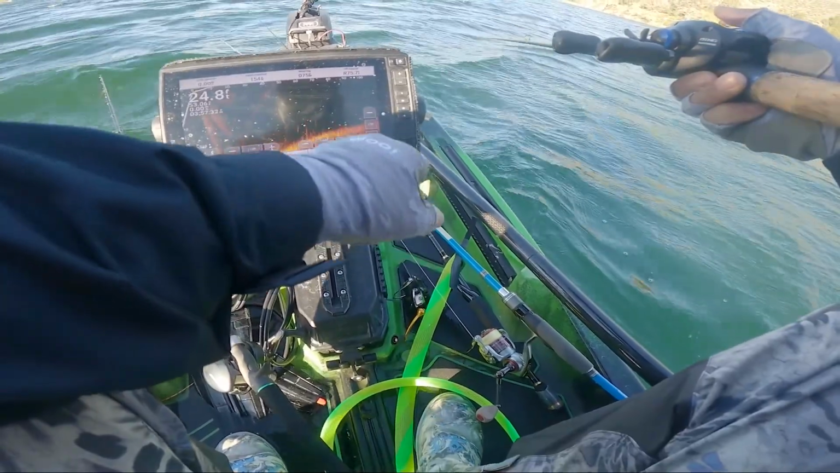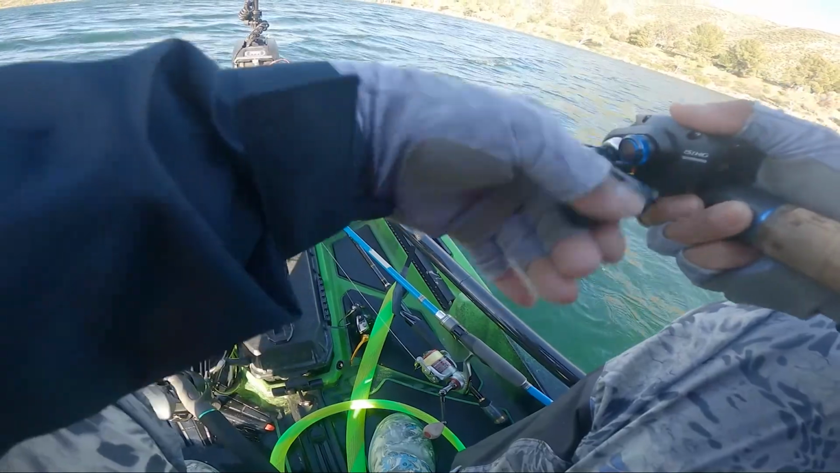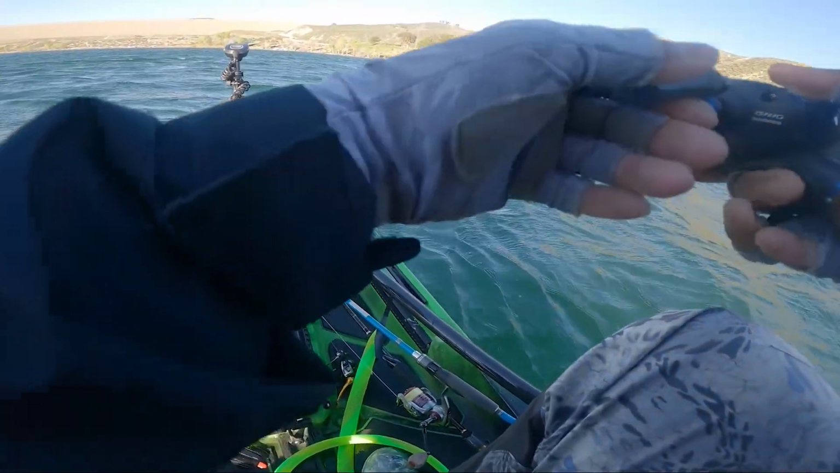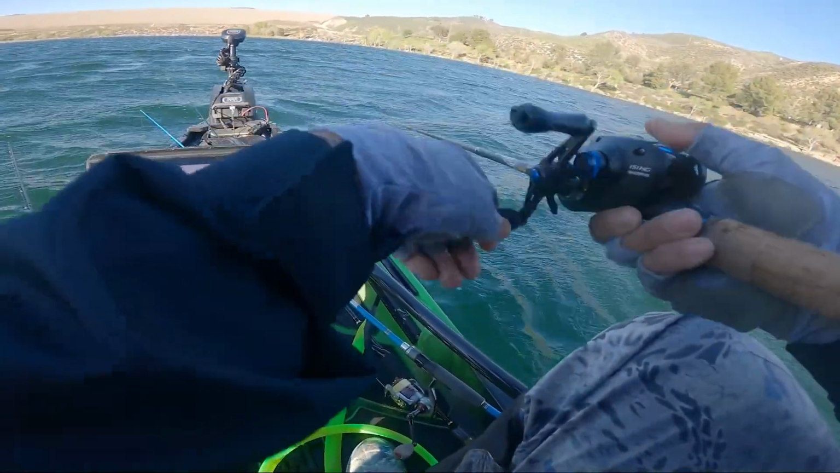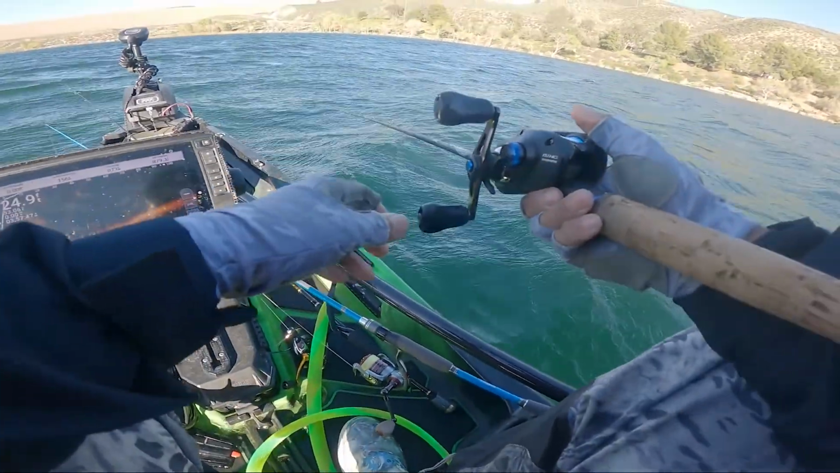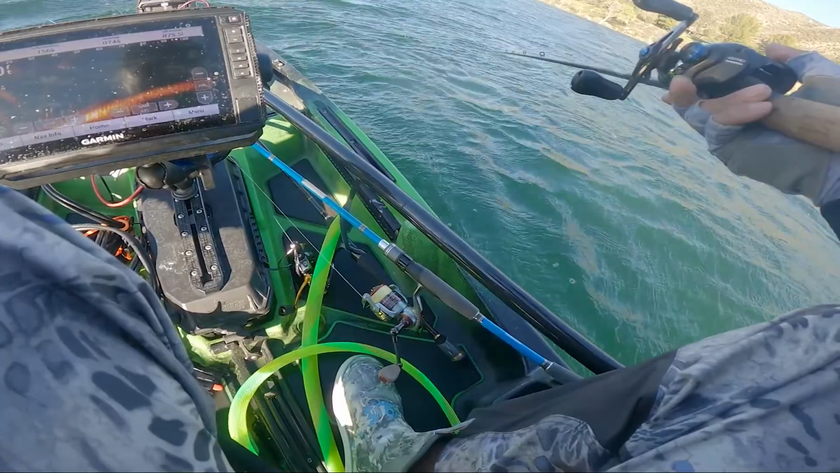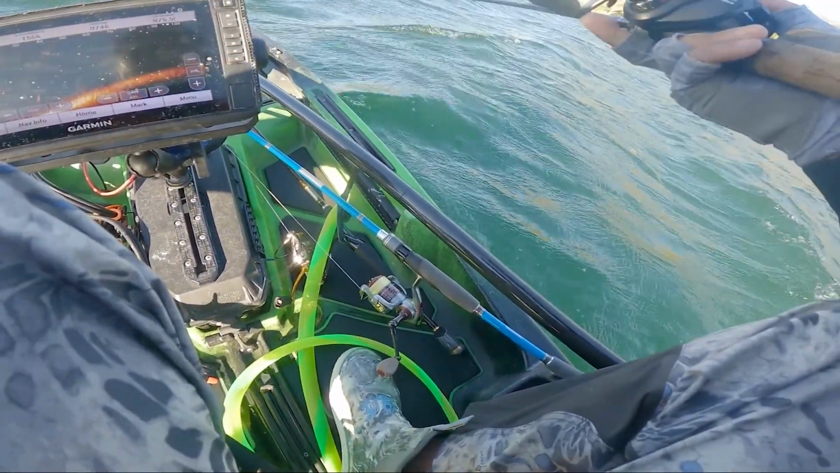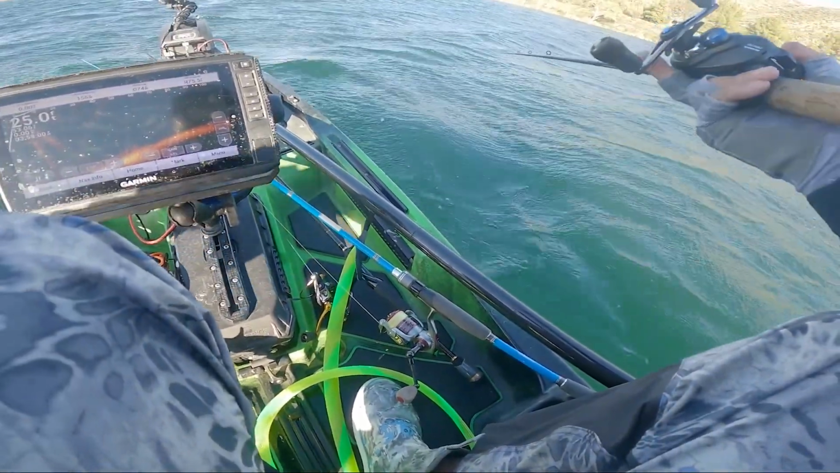So I toss out my jerkbait. I don't know if you notice on the fishing graph, there's 3-4 big fish down there that are suspending. And so I took another cast. It's getting a little choppy, it's getting wind. I think that really helped trigger the bite more because you got probably a whole bunch of bait coming right through those rocks where the bass could really ambush them.